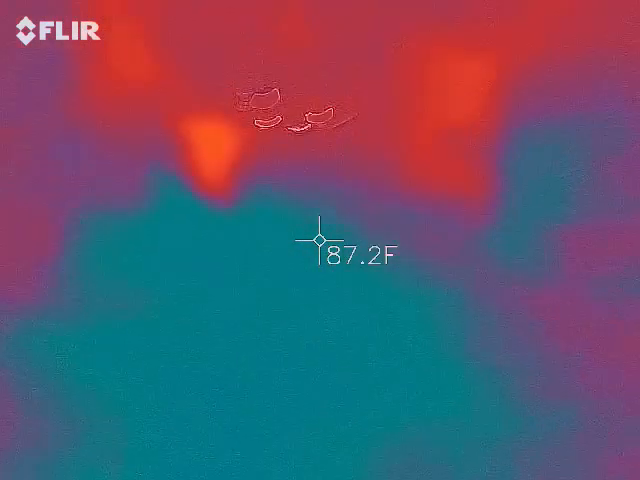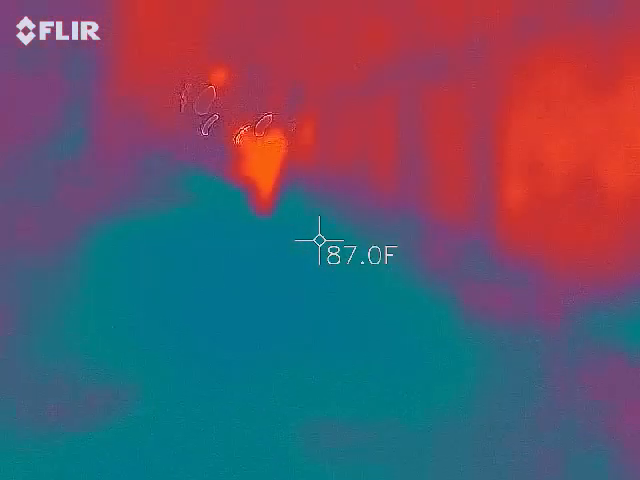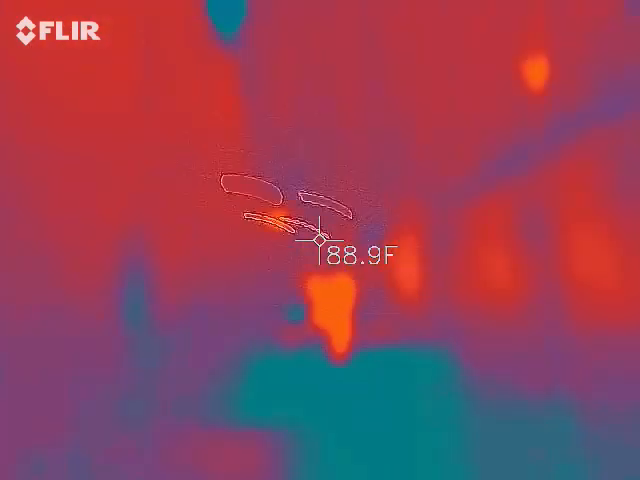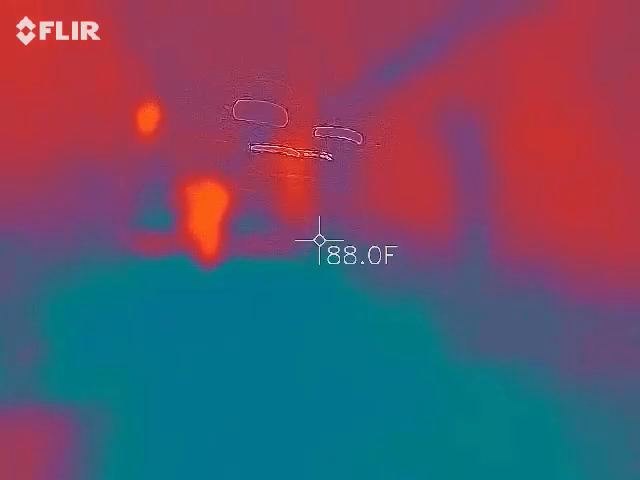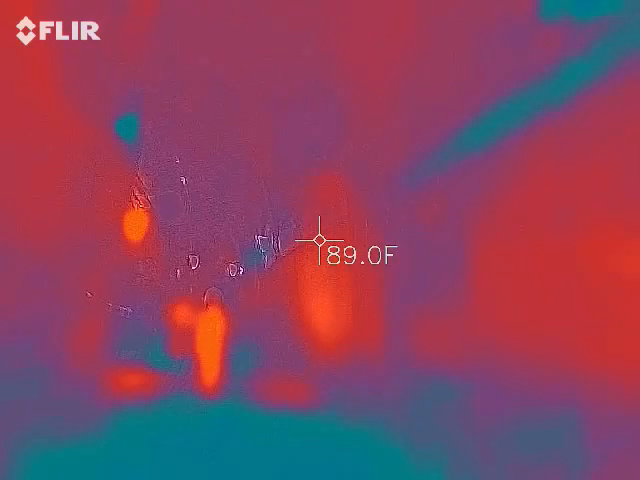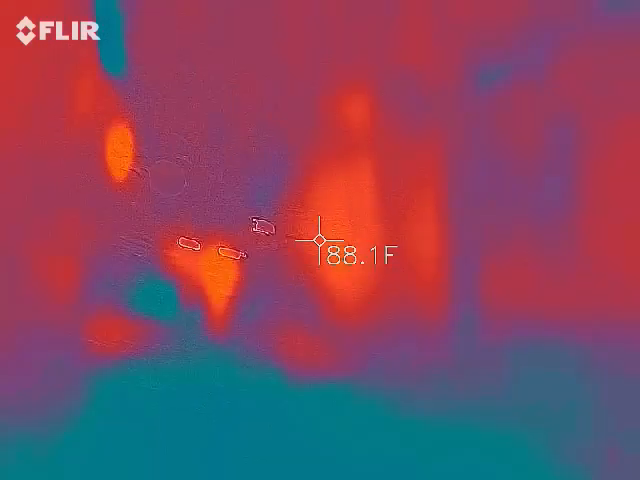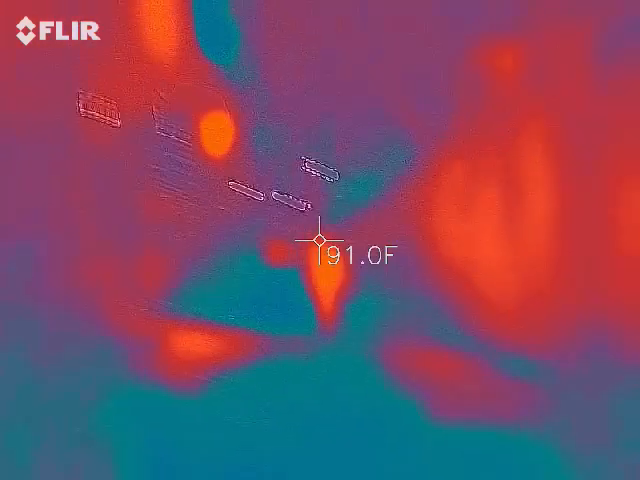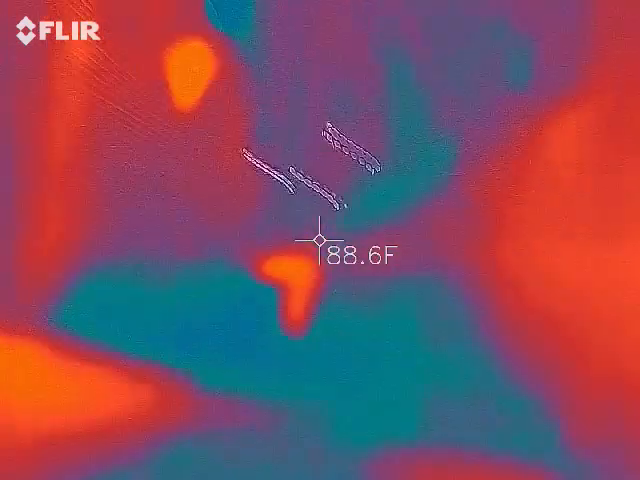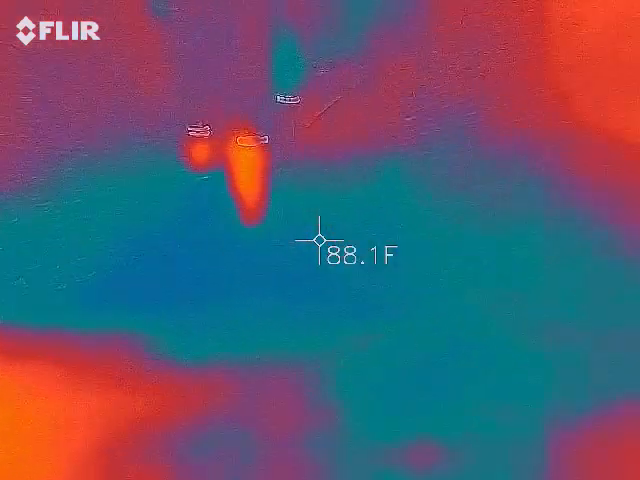Crazy, it's like cobblestones and bricks where they just replace it. Just like, the stuff washes away. Philadelphia Alley. There it is.